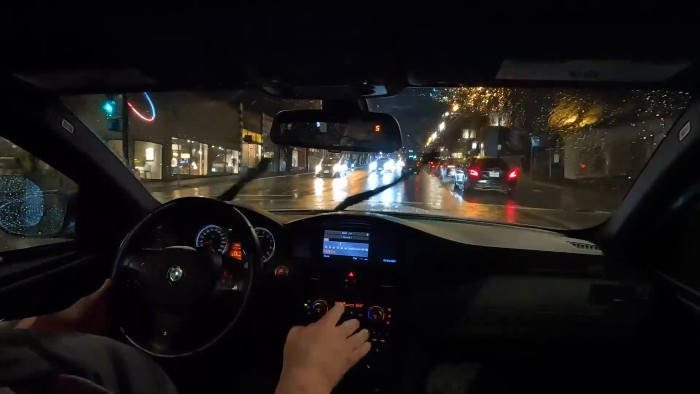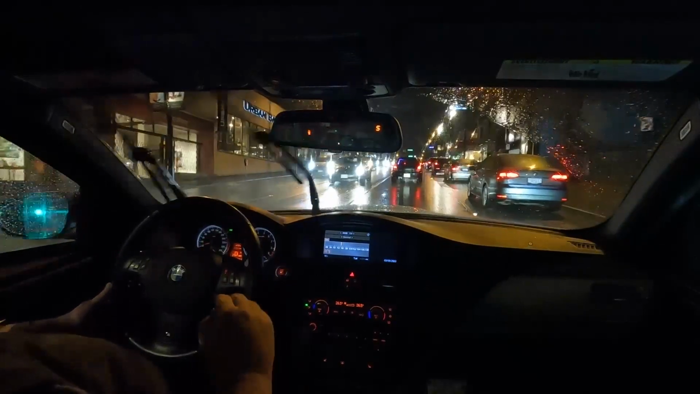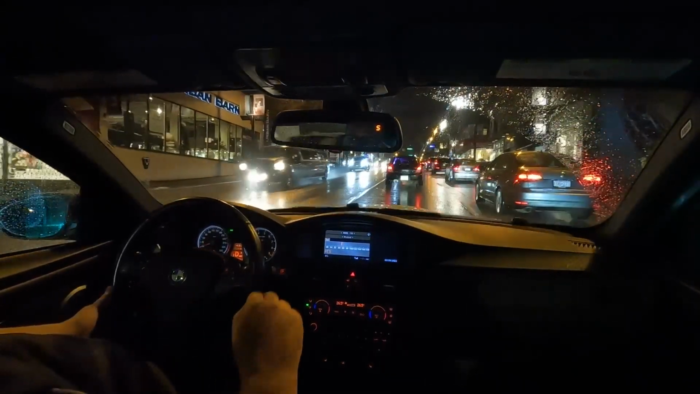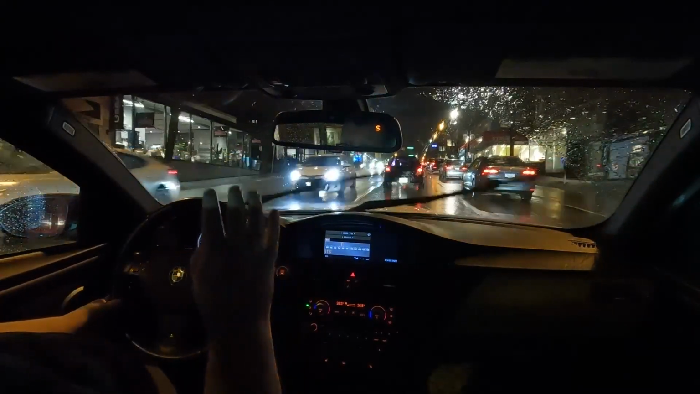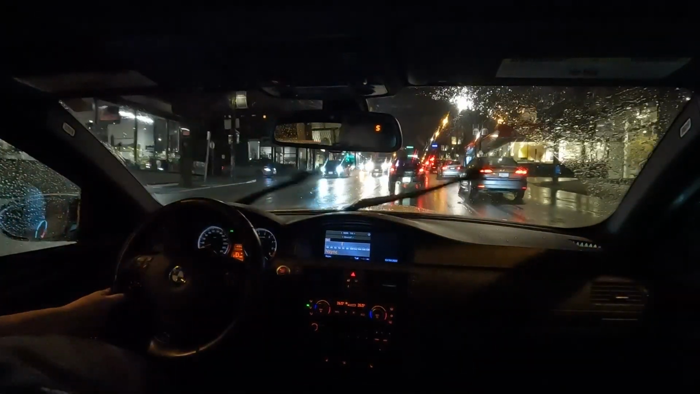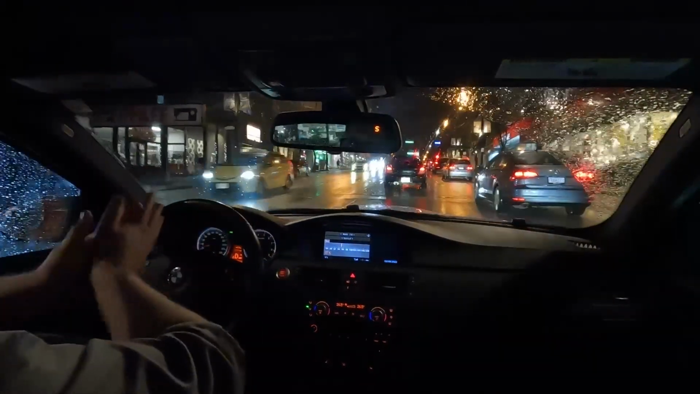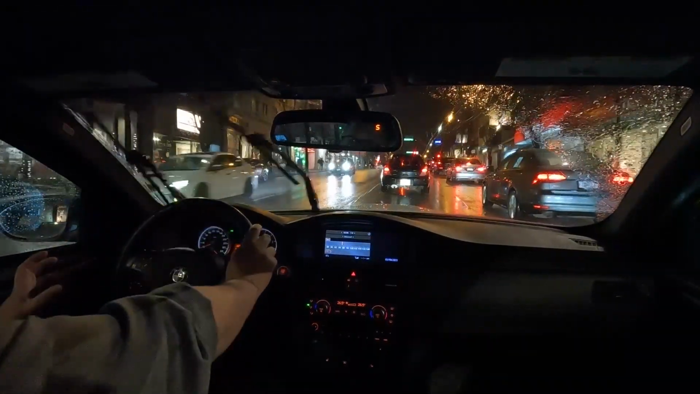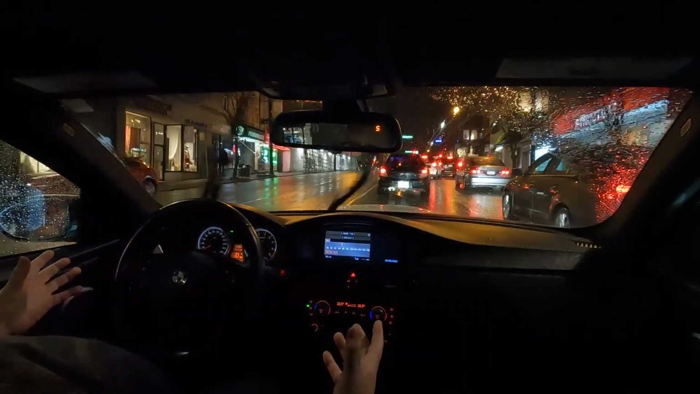To the point, actually, where one of my employees the other day said that if he could have picked any vehicle that he had been in since he started working for me, just from that perspective of sound alone, this would be on his list. And I agree with him. It's definitely part of the experience. And if you're buying a car like this, in my last video I talked about how good cars should have good sound systems, for example.